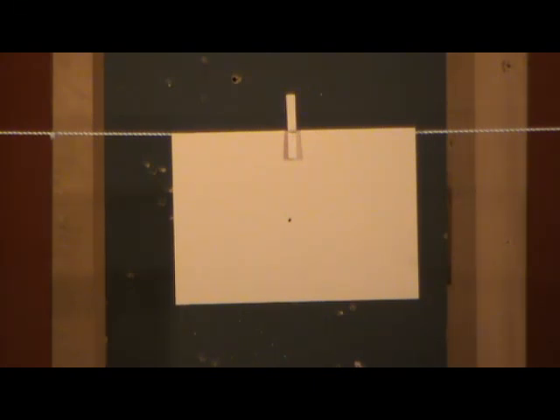One, through the same hole. Keeps touching. Three, back through the same hole. Four, through the same hole.